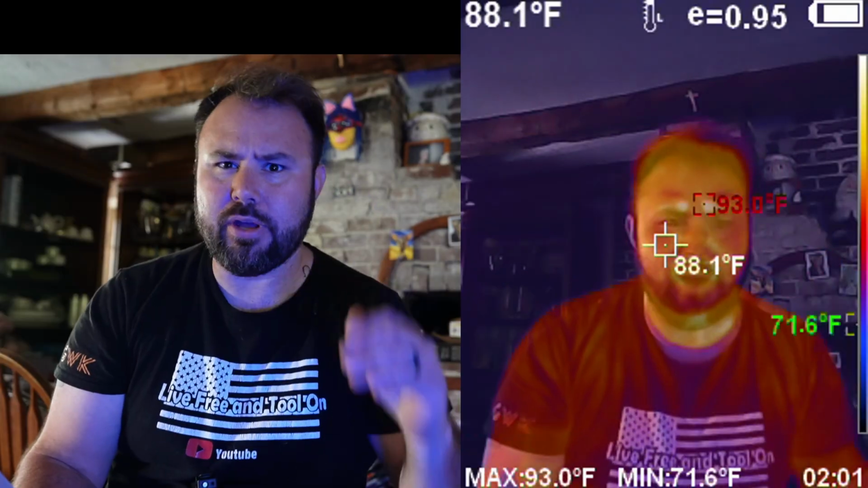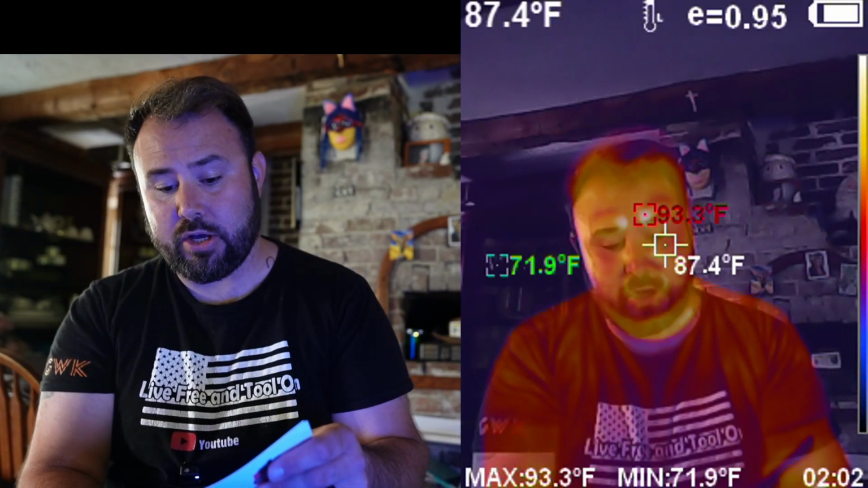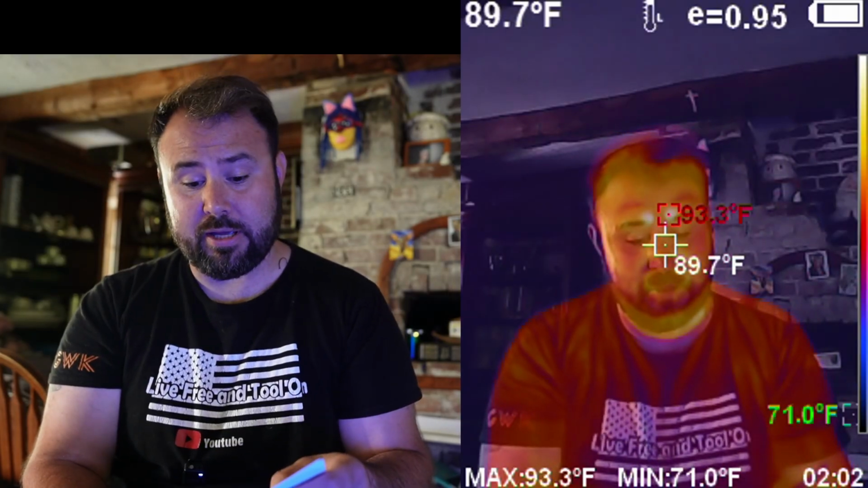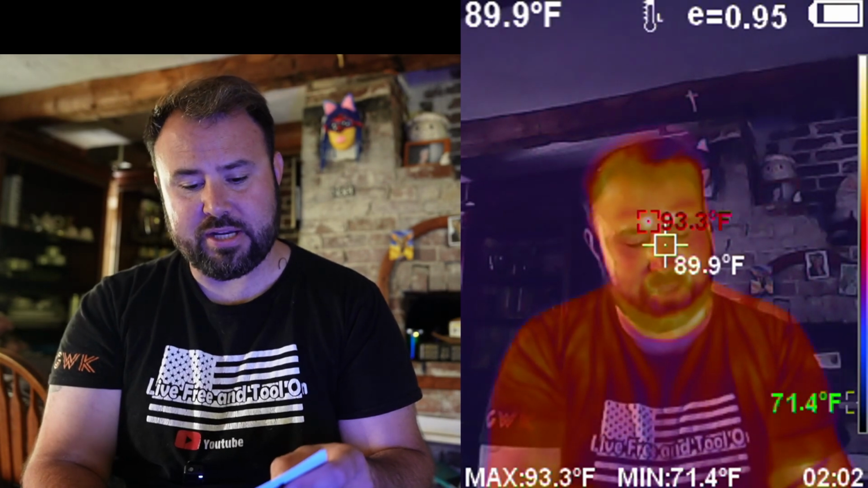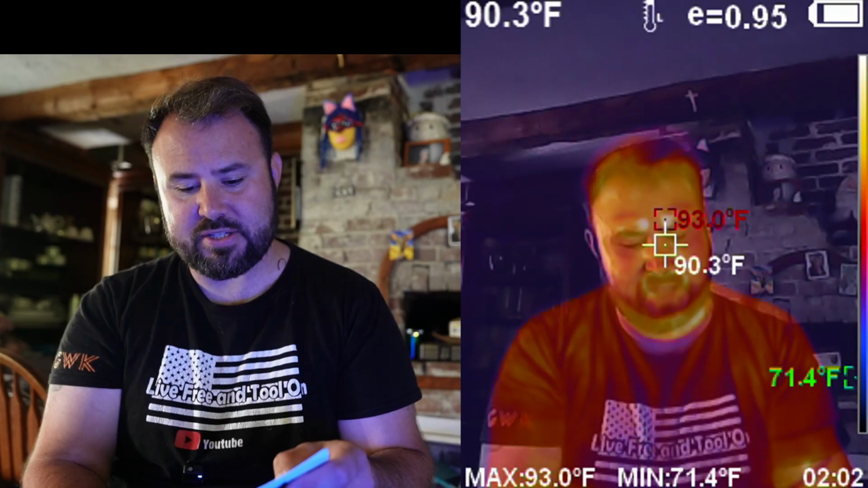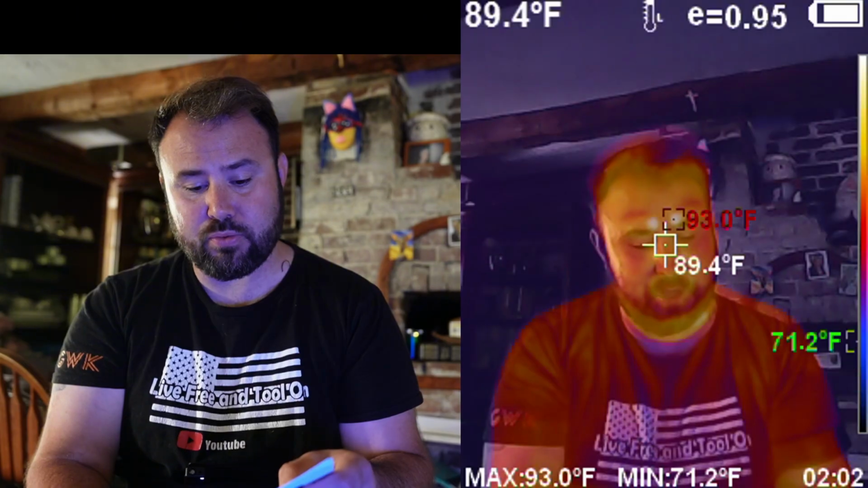Now, one of the things about this particular camera, I'm just going to read some of the specifications because I don't want to miss any. My old noggin, it's hard to remember all of these. But this is a vanadium oxide uncooled infrared focal plane, okay? 256 by 192, and this is just the infrared resolution. The infrared response band is 8 to 14, and then pixel size is 12.